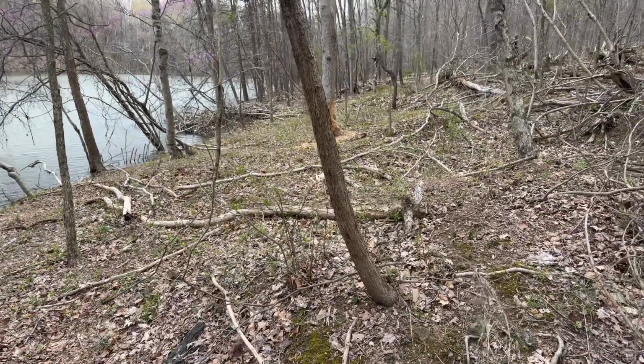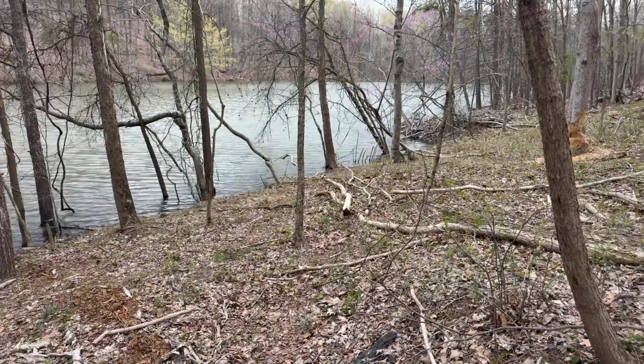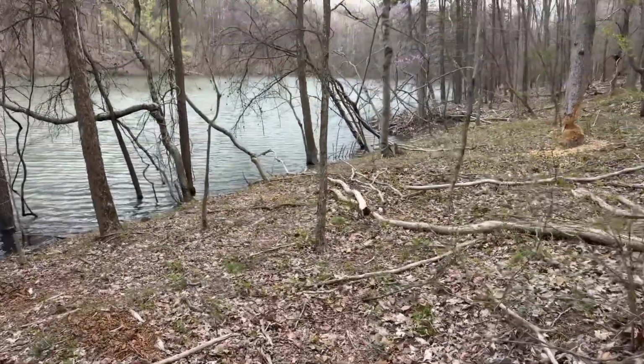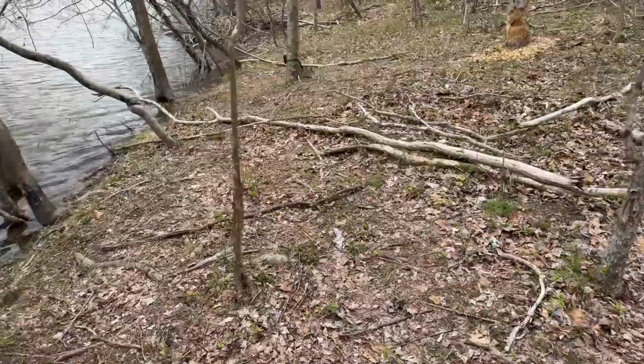I am going to run up there and check my cameras, and I can see from here that my trap has not been sprung. I'm going to walk over real quick and look at it. Listen for a pop. Hey, if y'all hear a pop, holler, let me know.